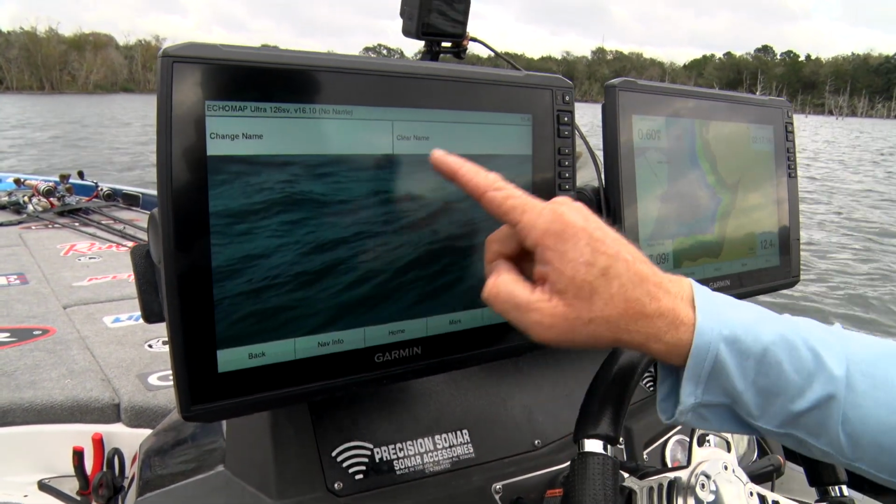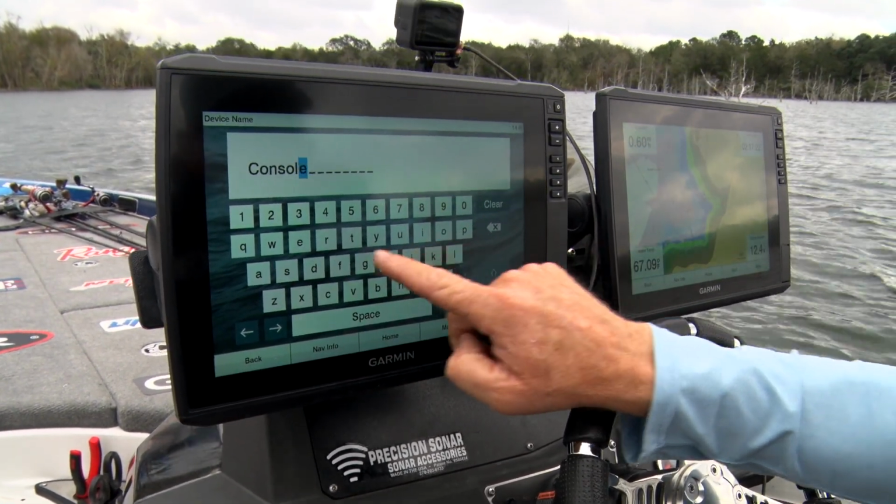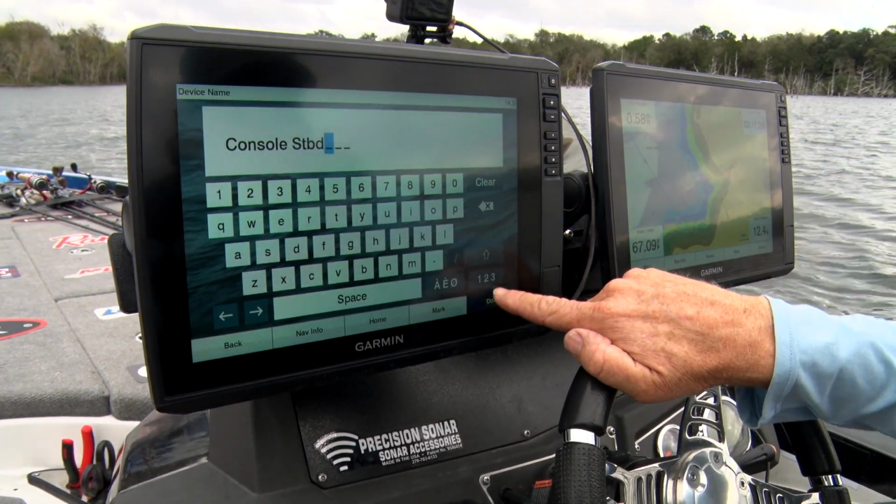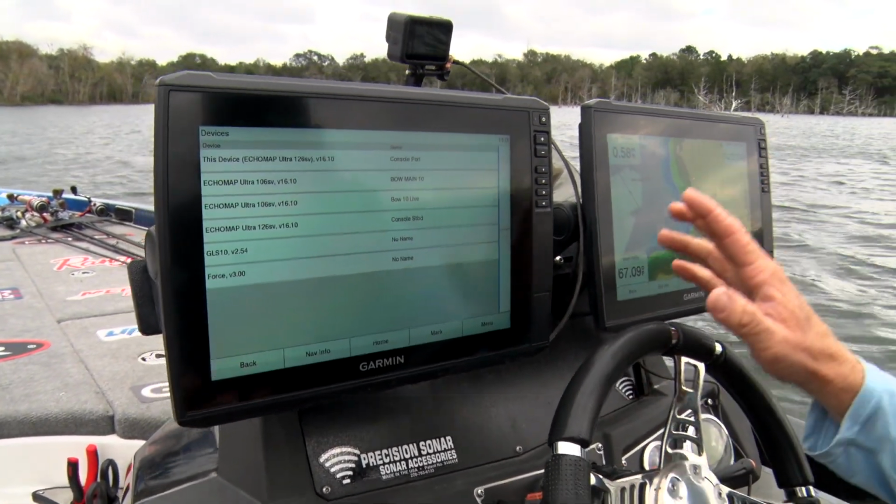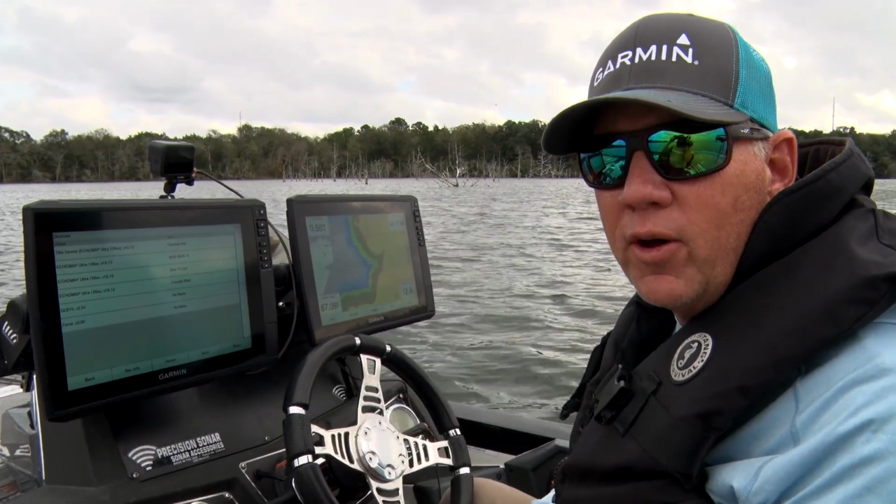So I'm just going to touch it. I'm going to change the name and type in the name that I want for this unit. Console Starboard, STBD, Console Starboard, done. And now you can see the name of that unit, so I know exactly which unit is named what. If you're ever troubleshooting anything, it's nice to know what unit you're working with.